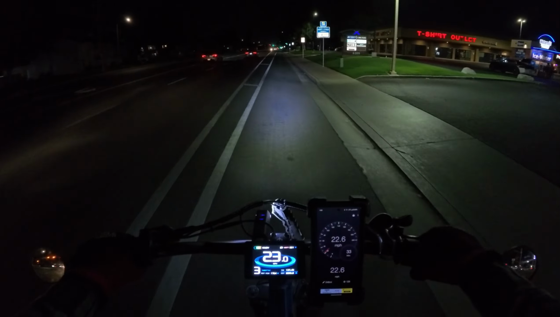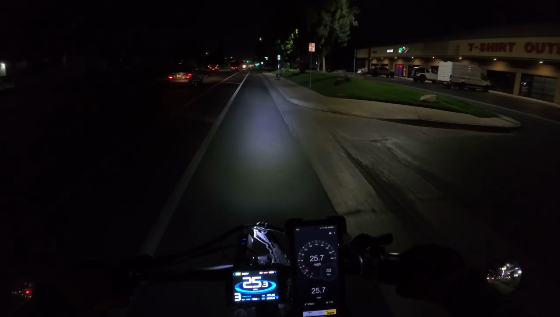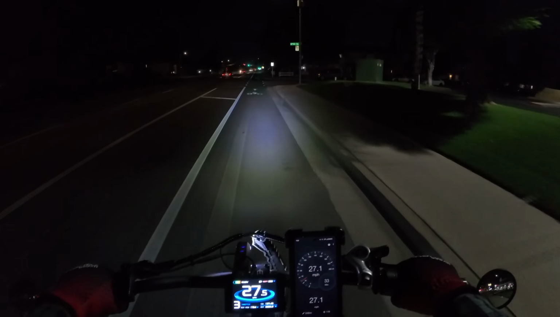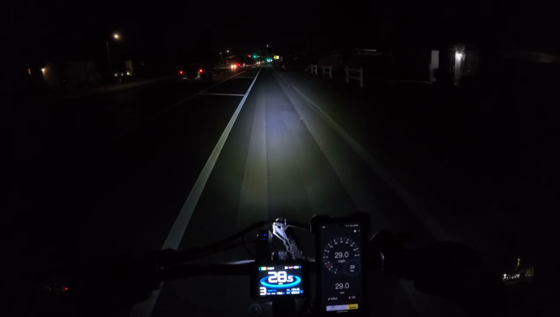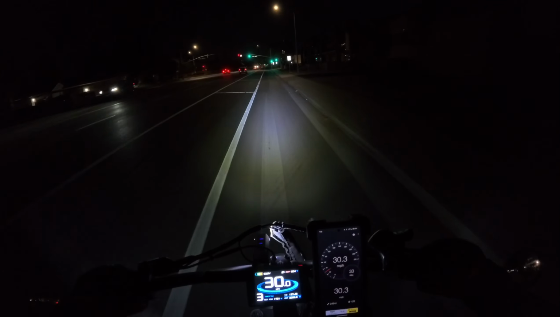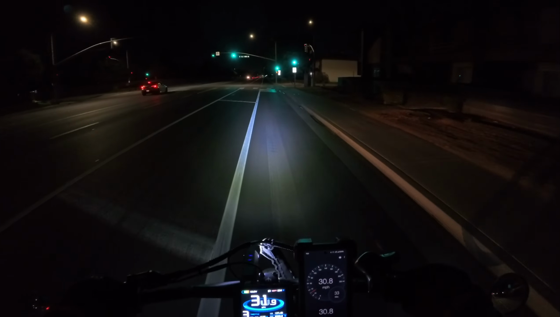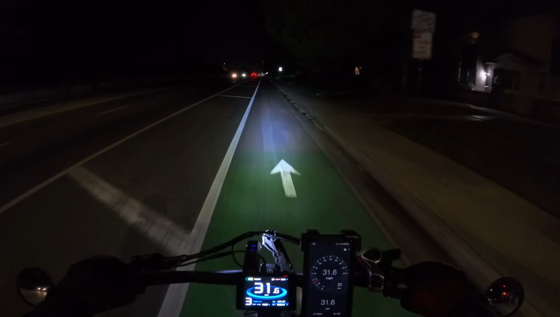Road's kind of bumpy. Again, it does have a rear shock suspension post, or whatever you call it. You can adjust it. I can't do it because I don't have the air pump.